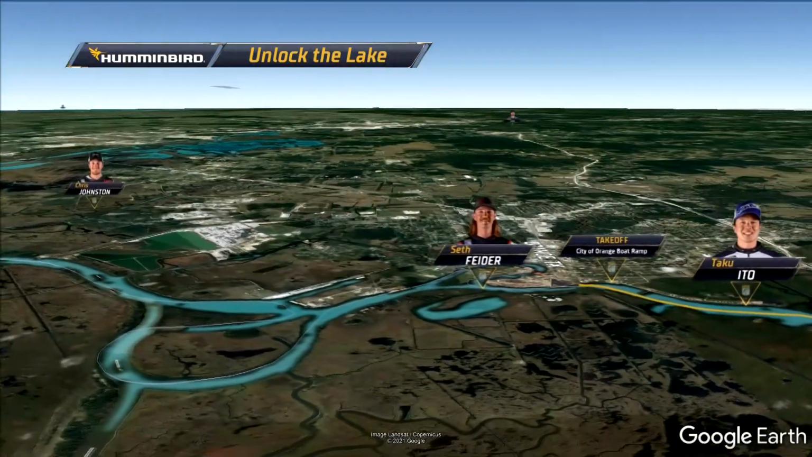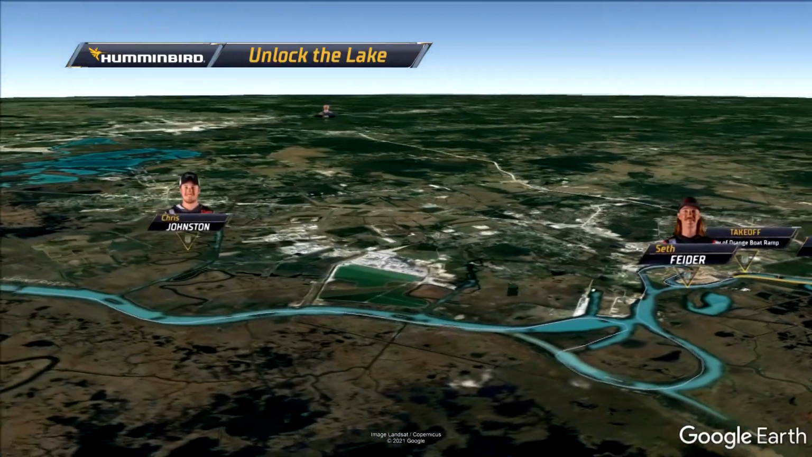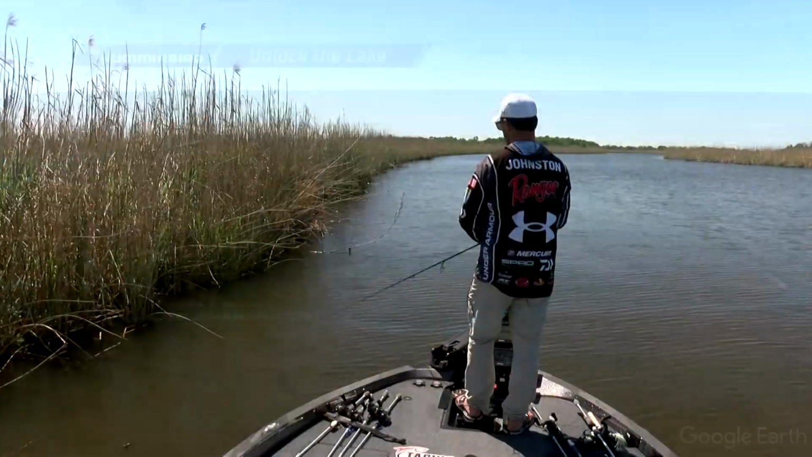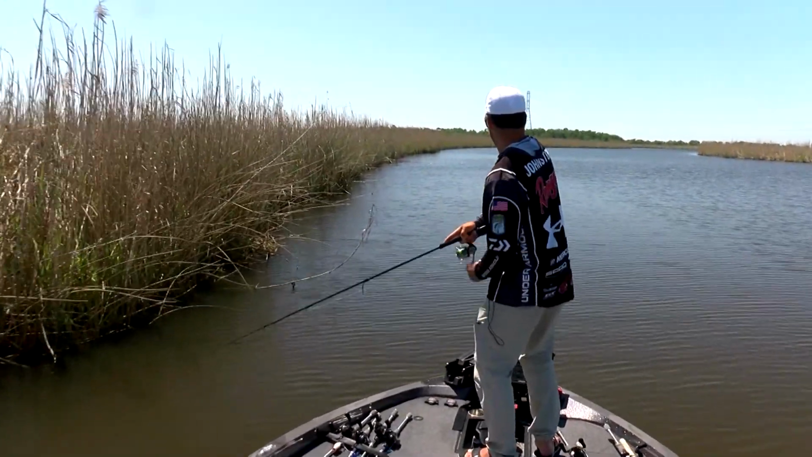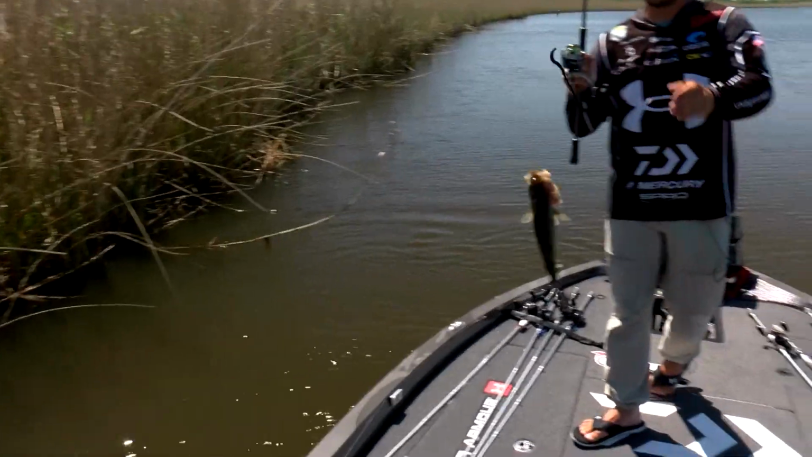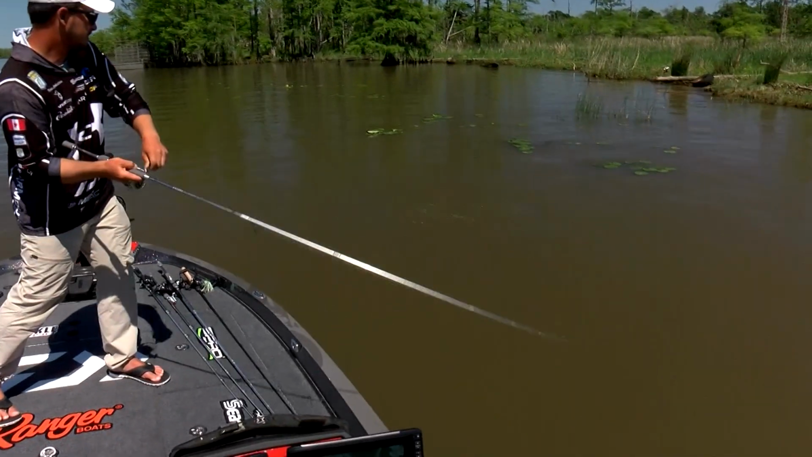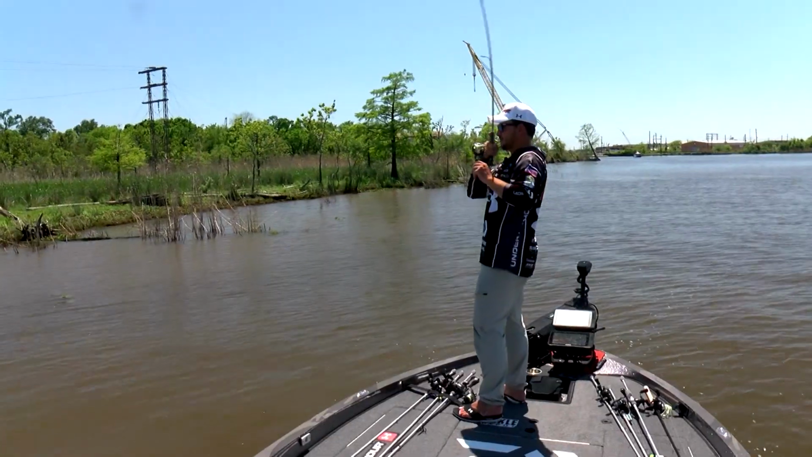Now, like Feider, like Ito, Chris Johnston, the Canadian, first Canadian to ever win a Bassmaster Elite Series event, was one of those rare anglers whose production went up after his day 1. Day 3 and day 4. Day 4 a little bit tougher, but he really made that charge on day 3. And Johnston fishing a lot of oxbows off Cow Bayou. Taylor's has factored a lot in the past here at the Sabine River, but it seemed like the concentration of anglers that would go to Taylor's transferred over and went to Cow Bayou a lot this year.